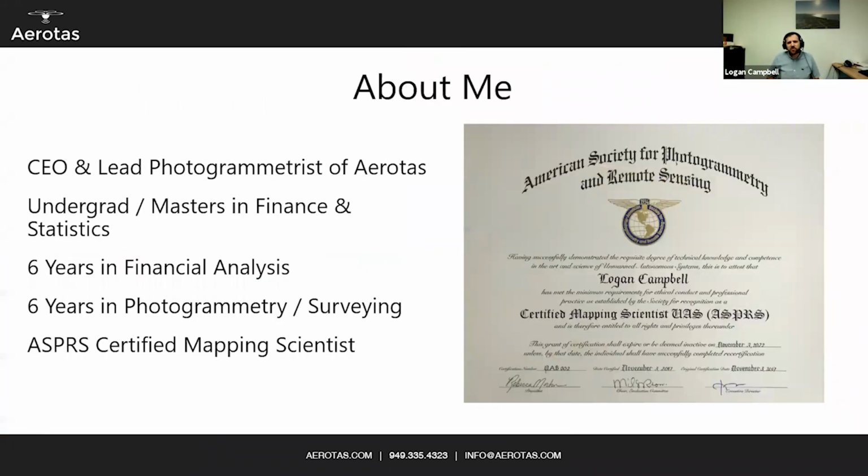A little bit about myself, my own background. I am the CEO and lead photogrammetrist of Aerotas. I actually came initially, a lifetime ago, from a background in finance and statistics, and then eventually got out of the world of finance because you don't want to actually work there, trust me. Working in statistics got me into photogrammetry and surveying from the mathematical statistical angle. I am an ASPRS certified mapping scientist. There's my certification there to the right.